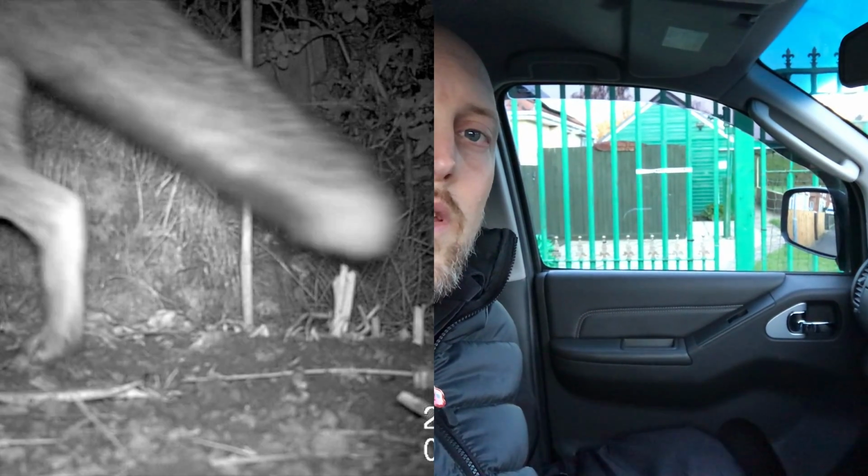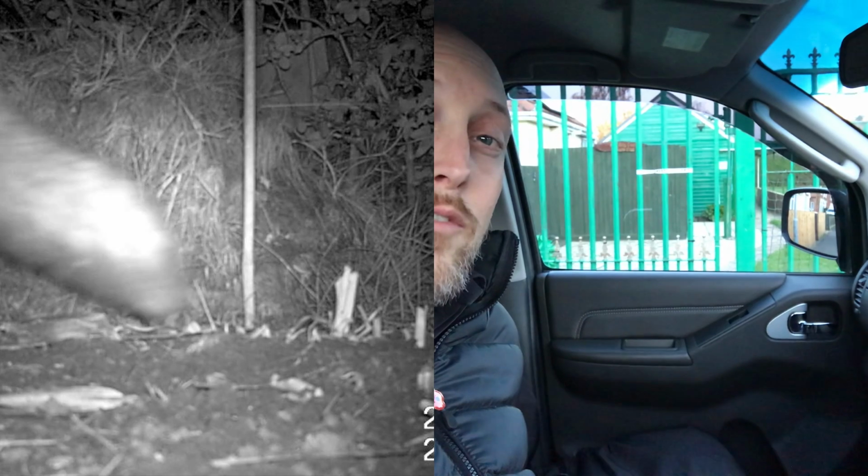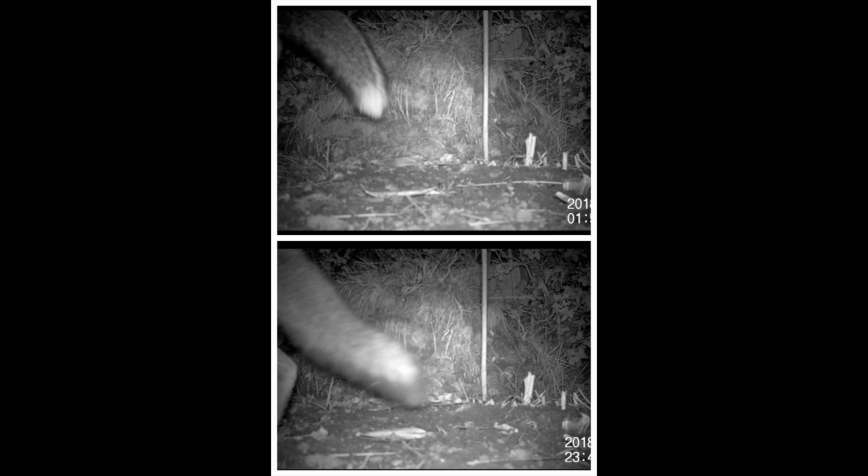So after the first successful session here at the Bowls Club, it was evident after reviewing the footage that there was indeed another fox on site. Looking back through the trail cam footage with Mark, we concluded that there were two very distinctive different tails that we'd seen on some of the footage. So I did the first shift, which was successful. Mark came back on the second shift, and this is how he got on.